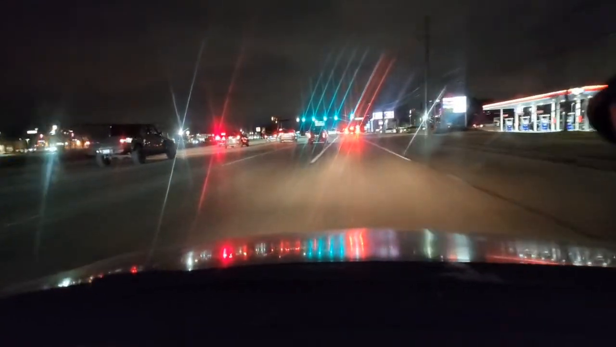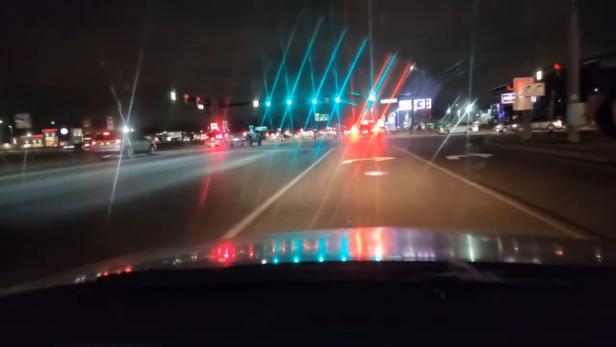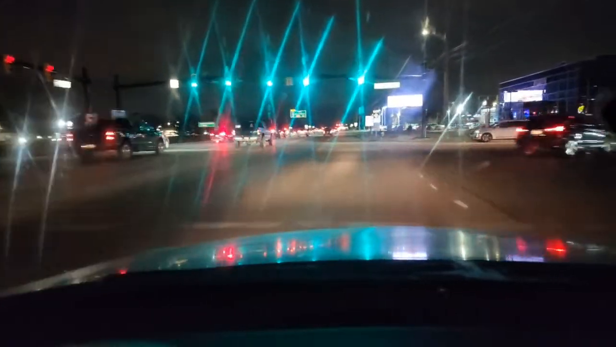And then this is a double right turn. So again, we're going to be by the yellow. And you'll see it. I'm going to go in slow, and I'm going to follow this vehicle. See that turn? Got him. That's what you should do.